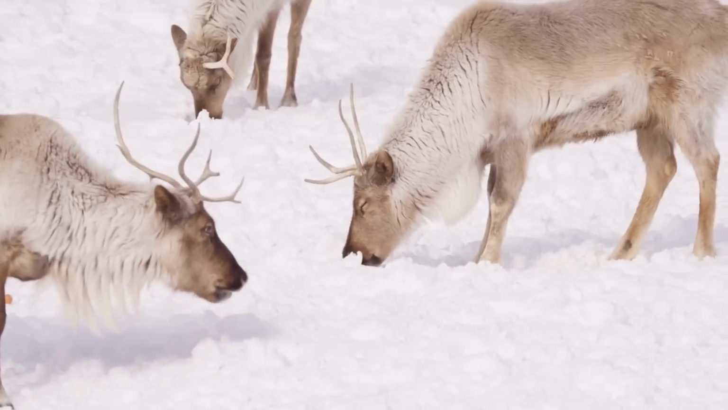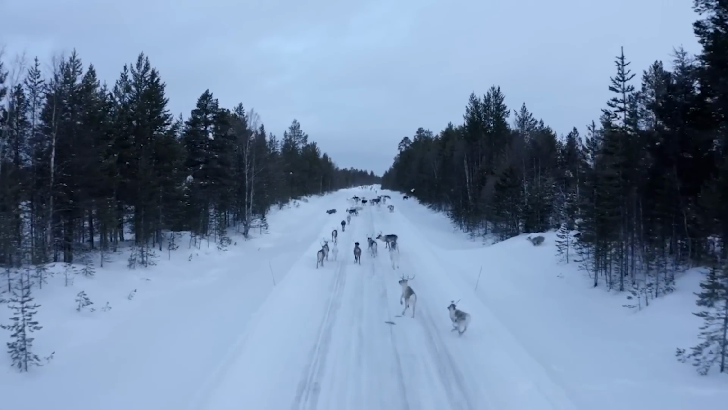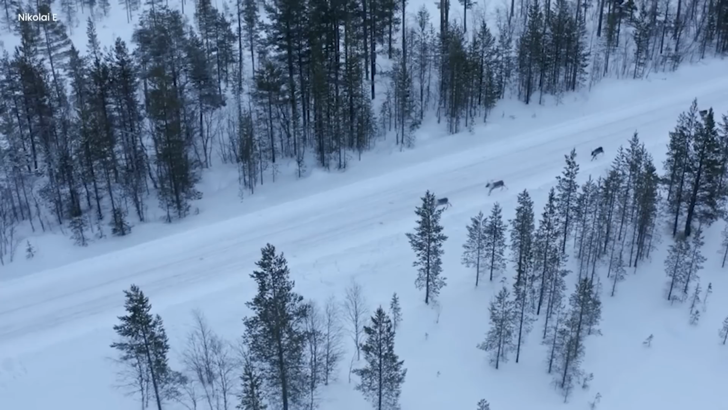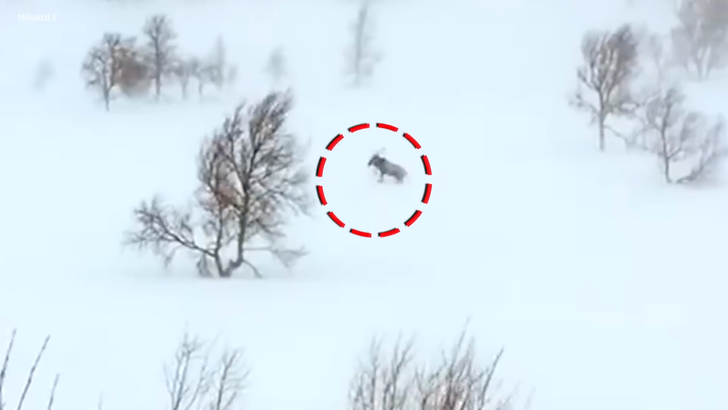Two other reindeer rushed over, but they couldn't save their companion from the relentless wolverine. It was a deep mystery unfolding in the snowy landscapes of Norway, a wild clash between two creatures, one fighting for survival, the other driven by its primal instincts. The snowy setting added an eerie backdrop to this fierce struggle, making it a scene both eerie and unsettling.